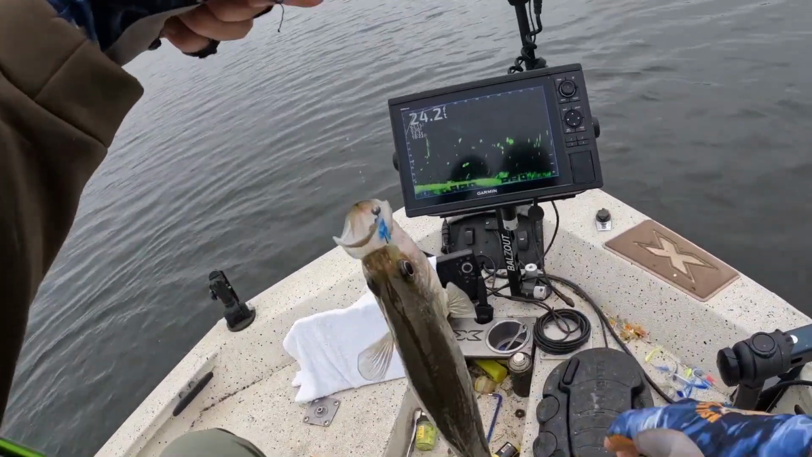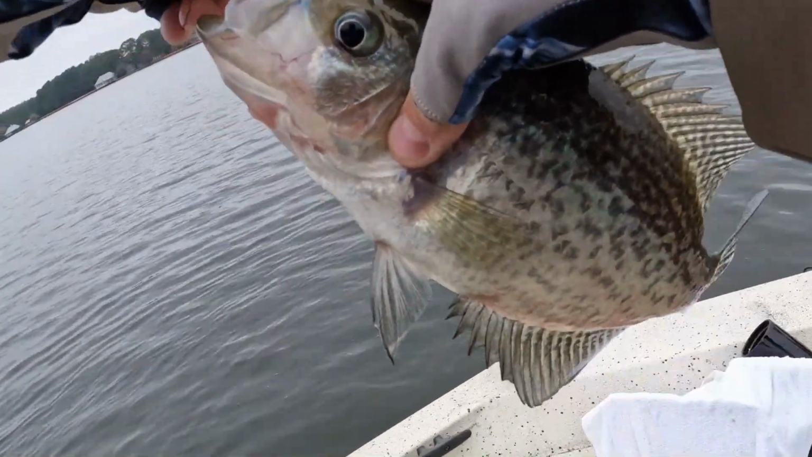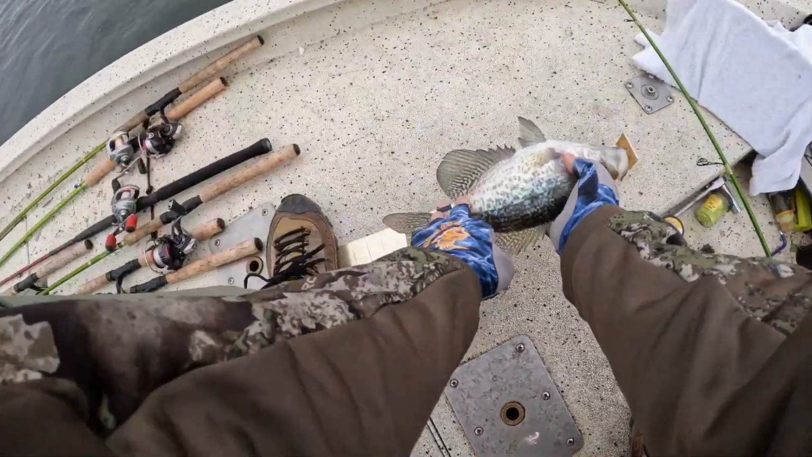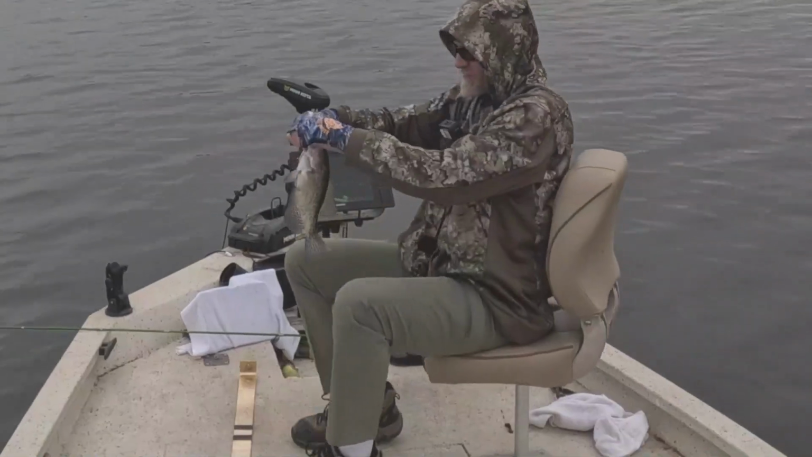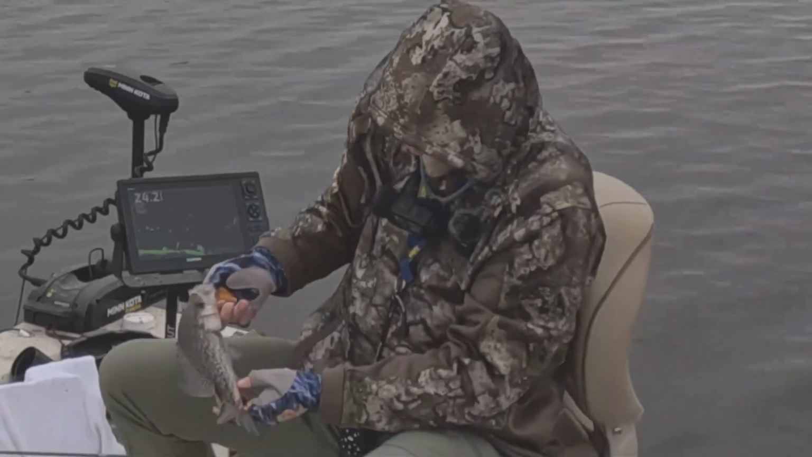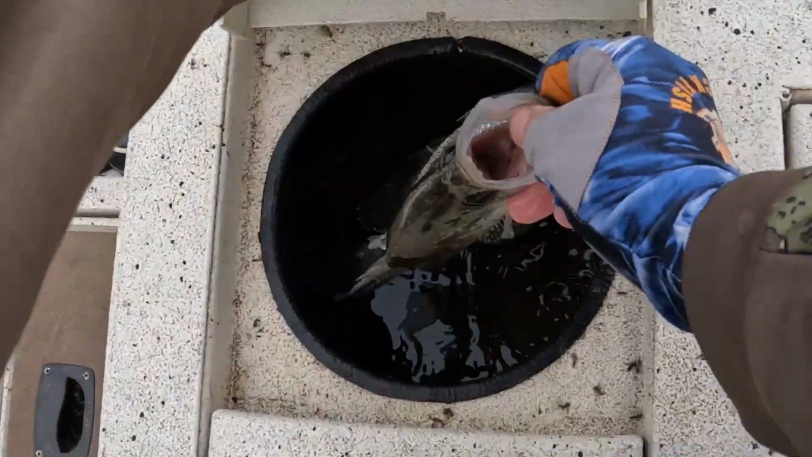Nice one. Look at that. 12 and a half inch black crappie. Looks like something got him, a cormorant or something, but anyway.